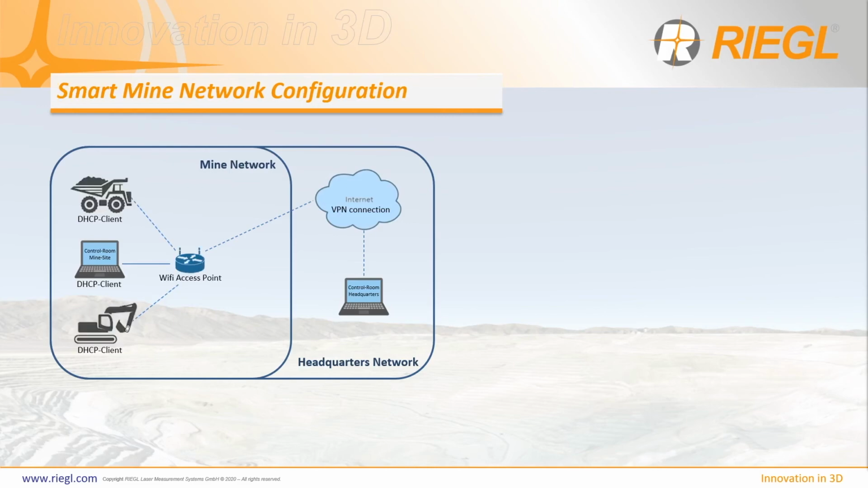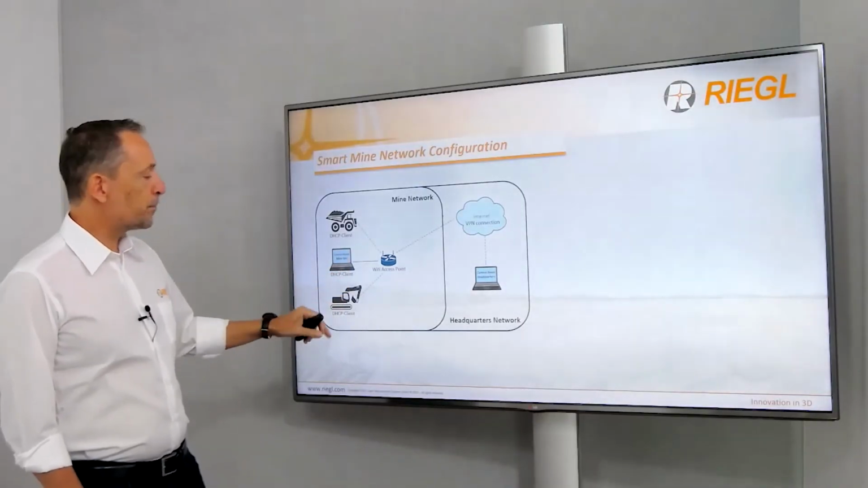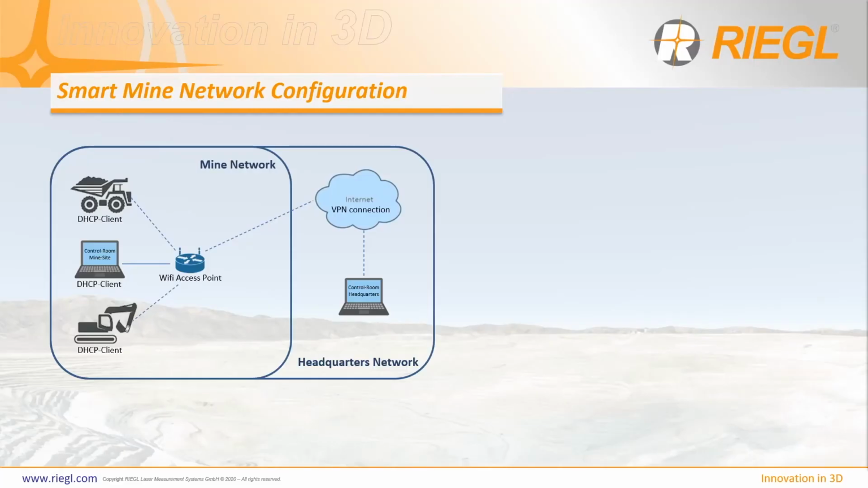On the next slide, here I call this a smart mine network configuration. Instead of a standard router, we have Wi-Fi hotspots, and even machineries and equipment is part of this network. This I call a smart mine network configuration.